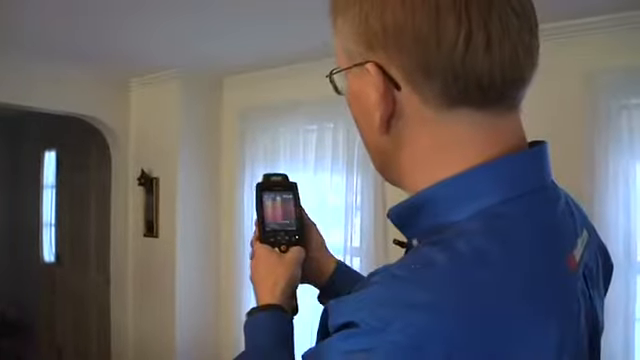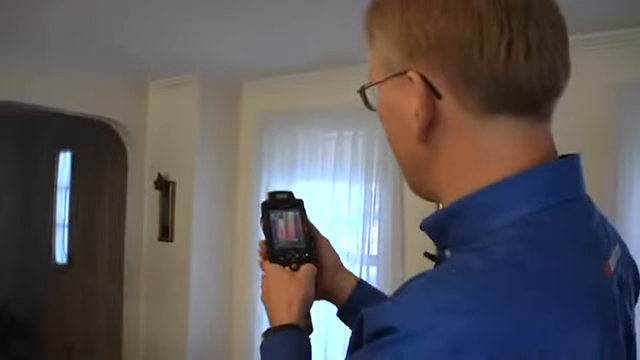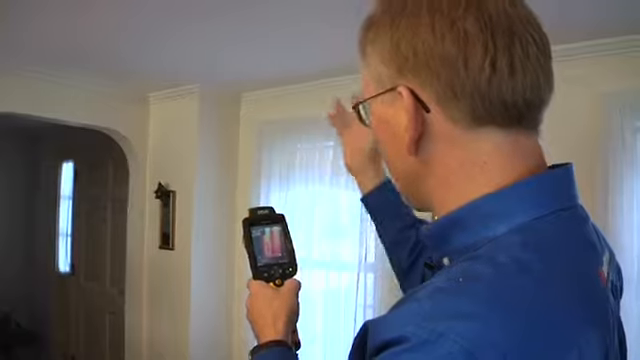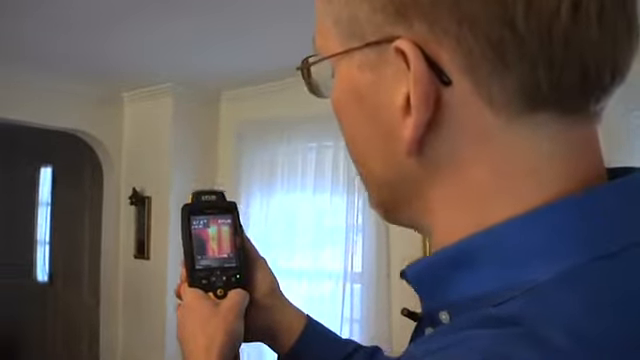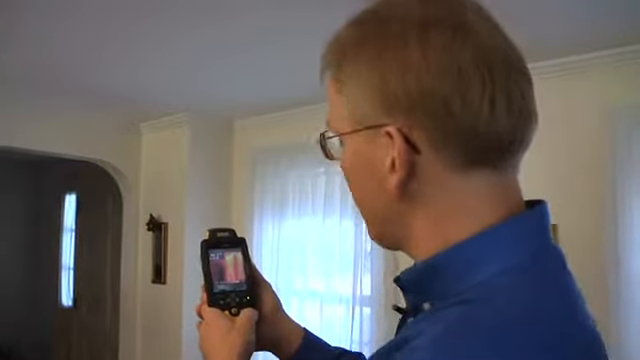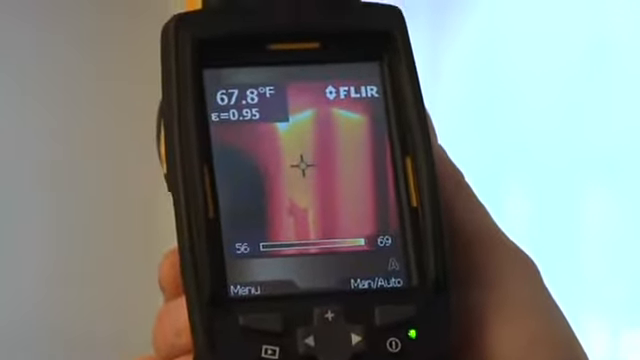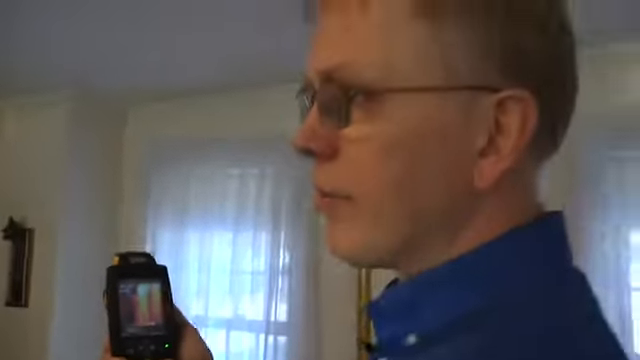Right here we're looking at a soffit or a built-in portion of the wall. It's either plumbing running upstairs or maybe part of the heating duct. I probably suspect the heating duct because there's a lot of heat coming out of that. So the white's actually hotter and the dark is colder on the image. If it's a heating duct running up, it may just be a metal trunk with no insulation on it. So there's a lot of heat loss right around that.